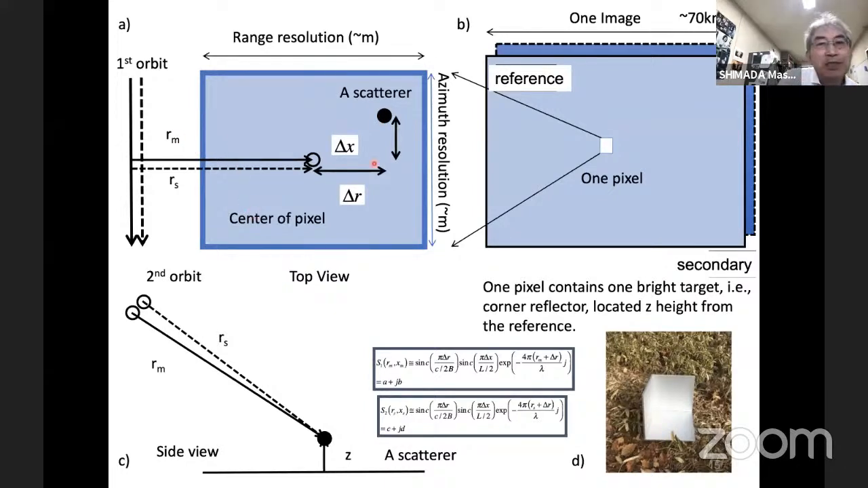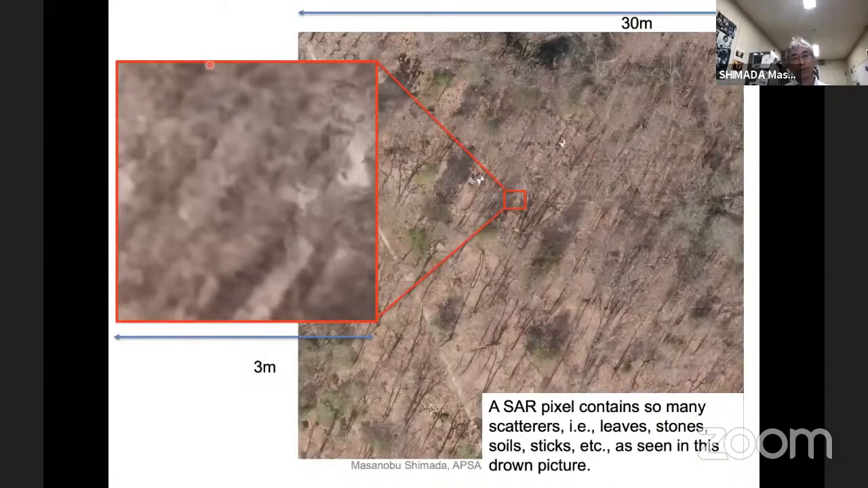And this is a case where one pixel involves one scatterer. But reality is not like that. If we look at the real image, this is a drone image observing the land surface, a forest area.